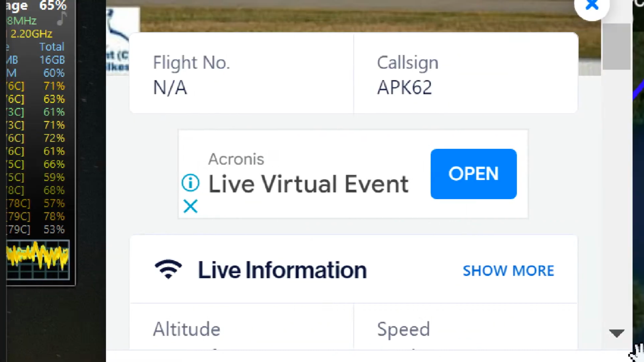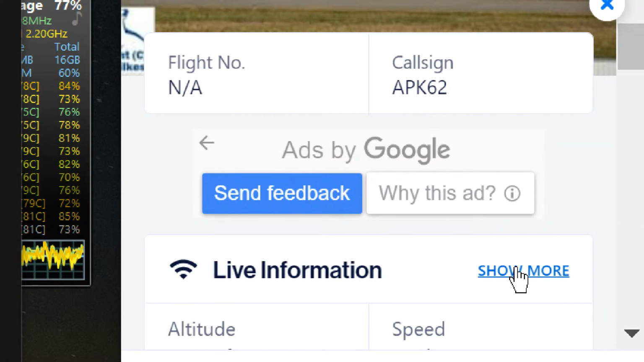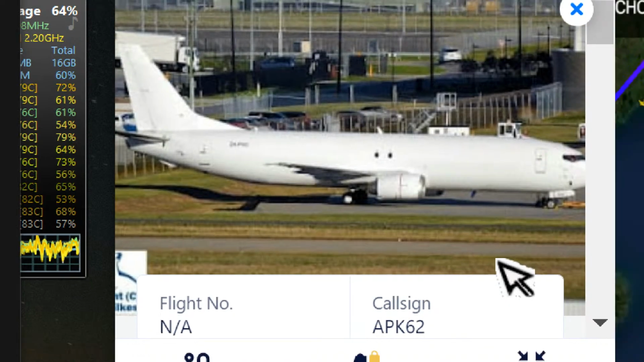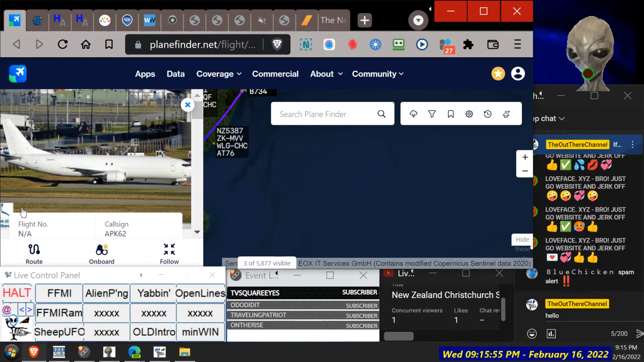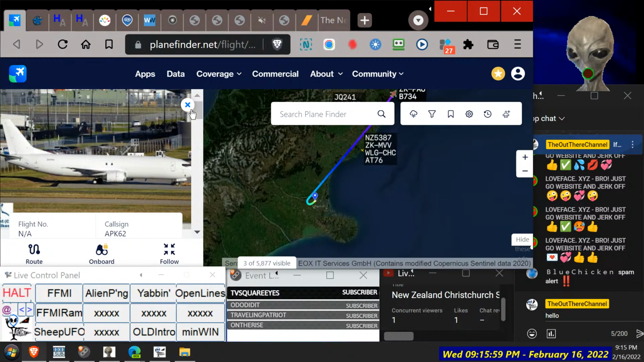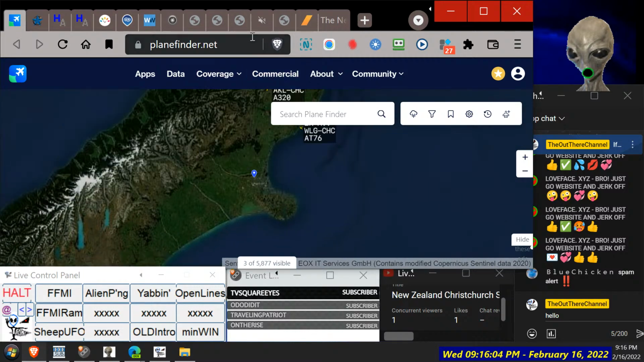Looks like it might be an ad, is it? Yeah, ad. That's why it was misleading. They're sticking ads everywhere they can now. Yeah, well, that's some strange white looking plane though, isn't it? We'll just keep an eye on that, see what happens.